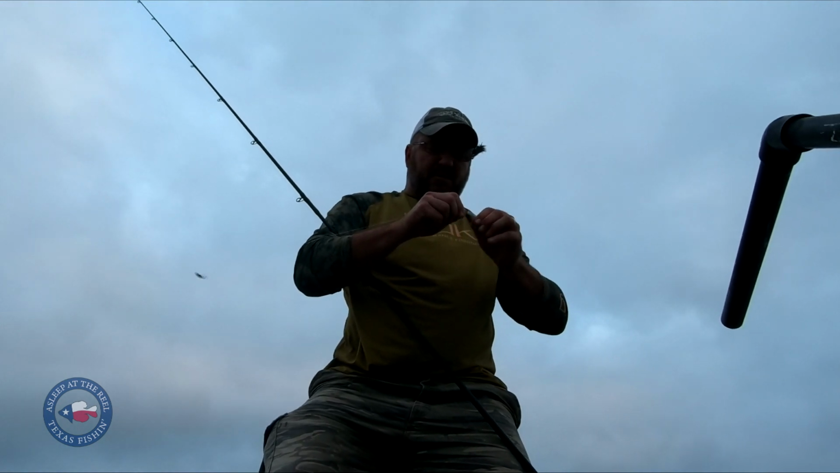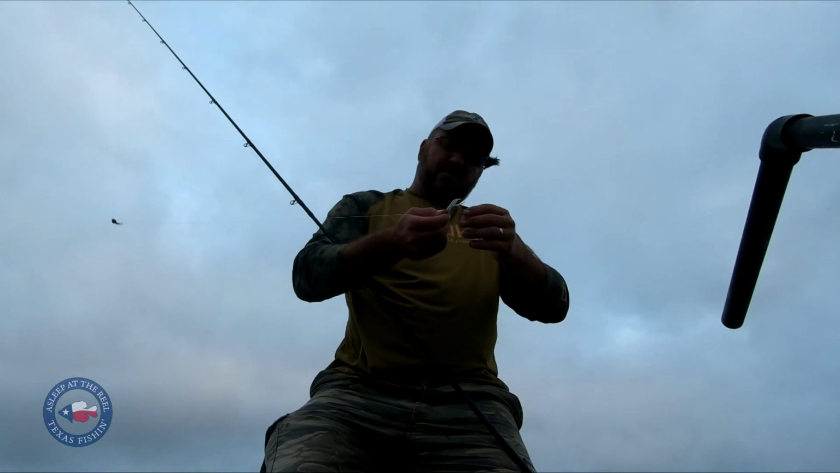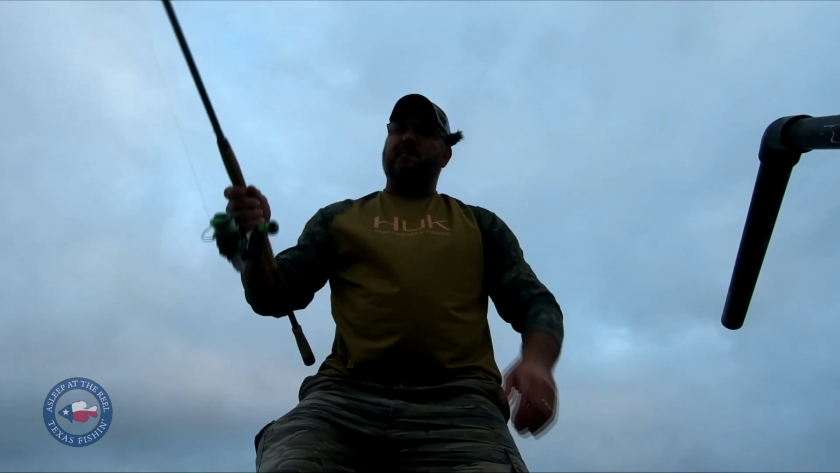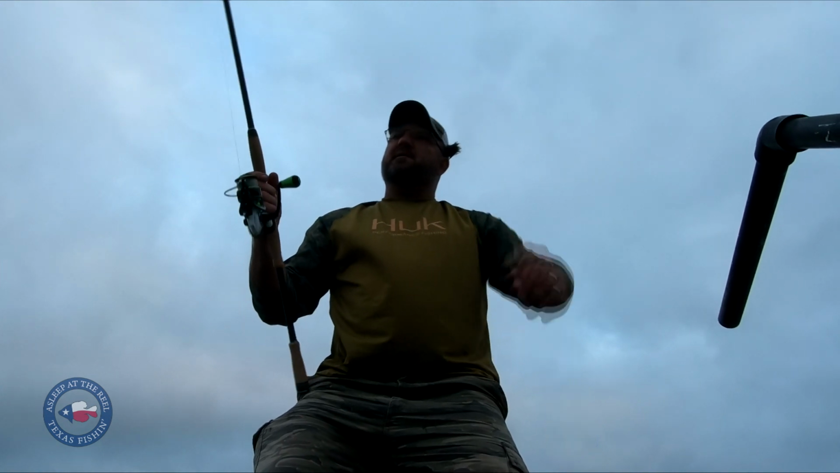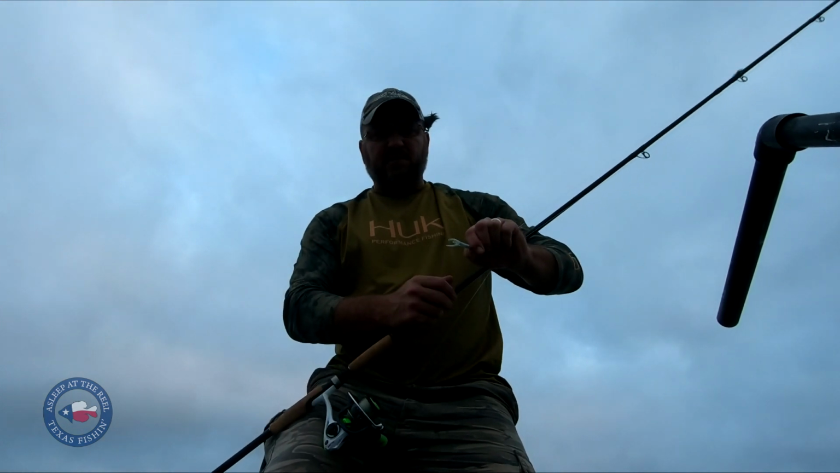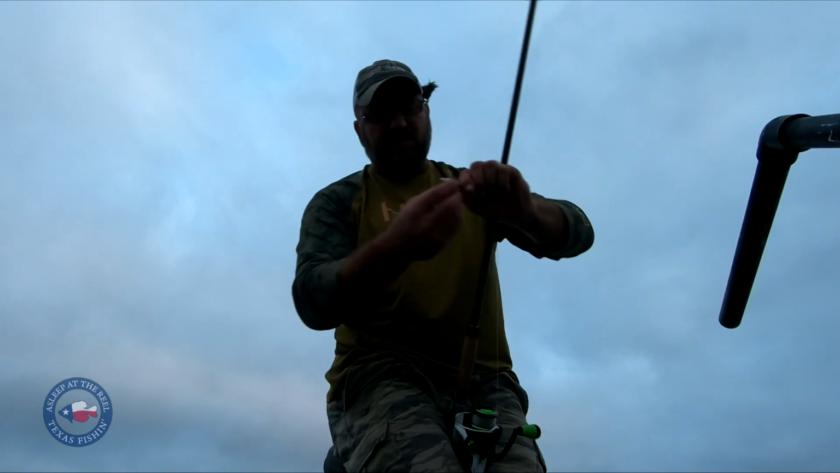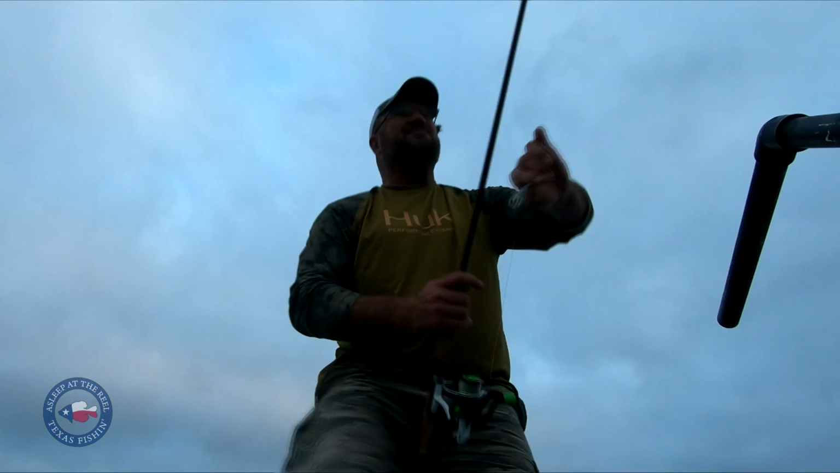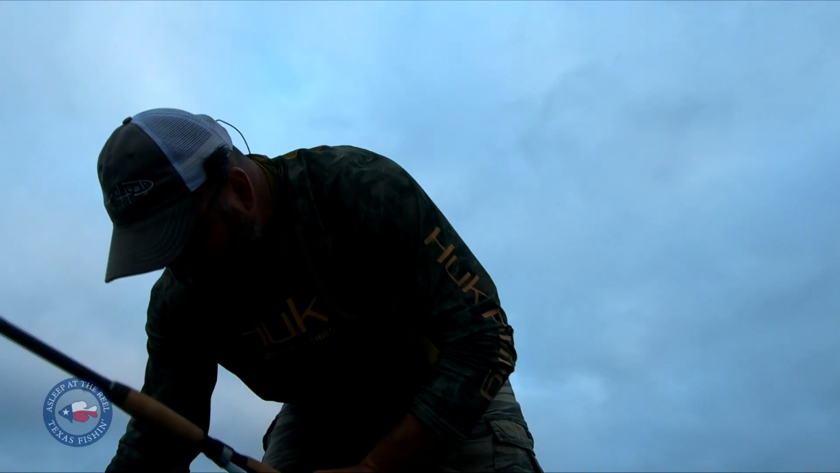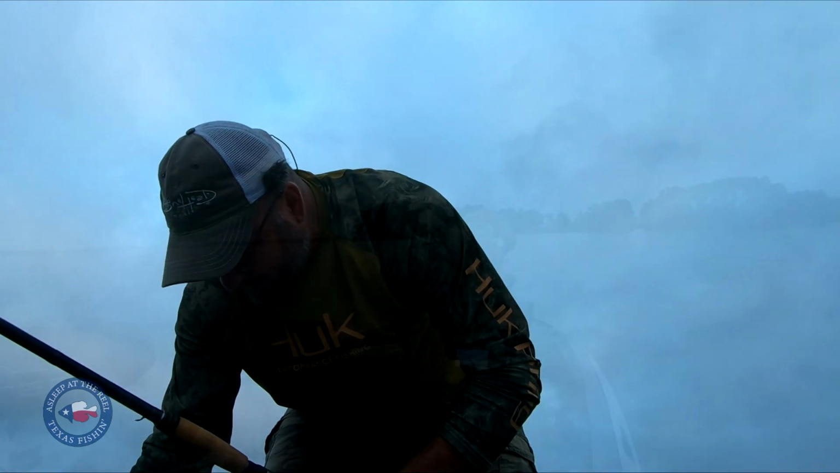Normally, this time of year I'm pulling off legs, and I was talking to Wired for Crappie, and I noticed he pulls the tail off and leaves the two legs. We're down here, we're pulling these two legs off and leaving the tail. So I may give that a shot after a while if I don't get anything going, see what happens. But right now, I'm gonna go find myself a brush pile.